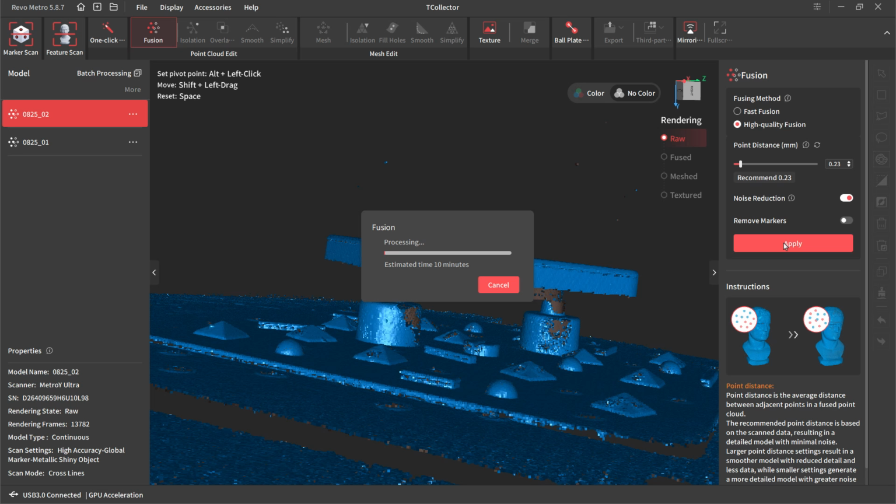It says estimated 10 minutes. It's not going to take 10 minutes. Usually this starts with a pretty big estimate and then it begins to wind down fairly quickly, but we'll let this crank away and we'll do the same thing to the second scan.